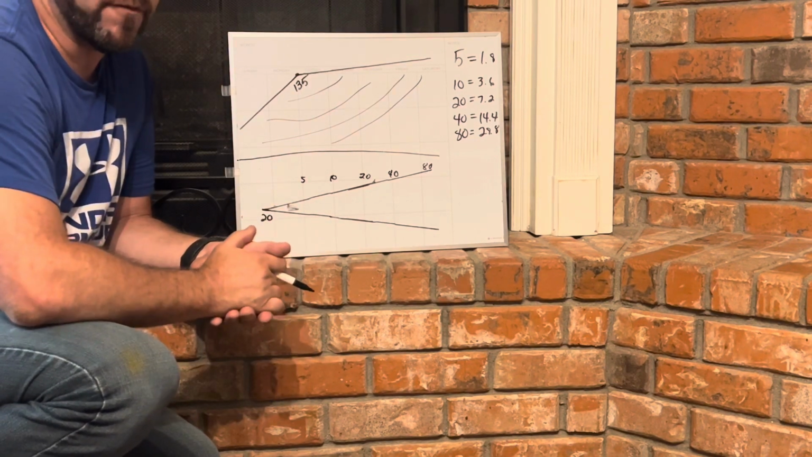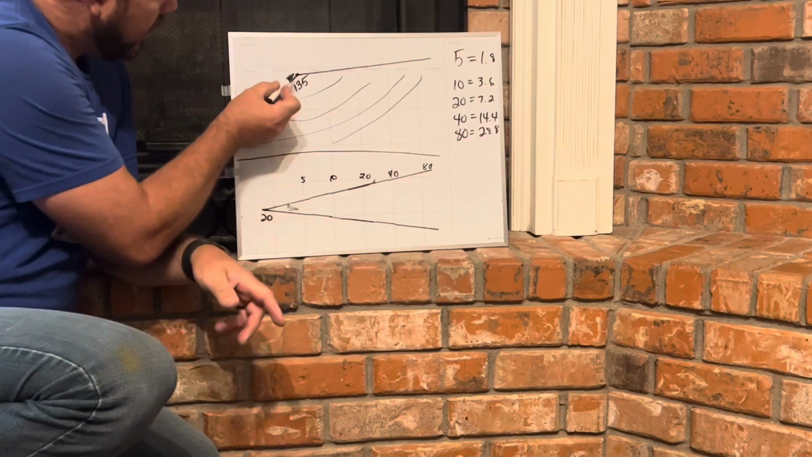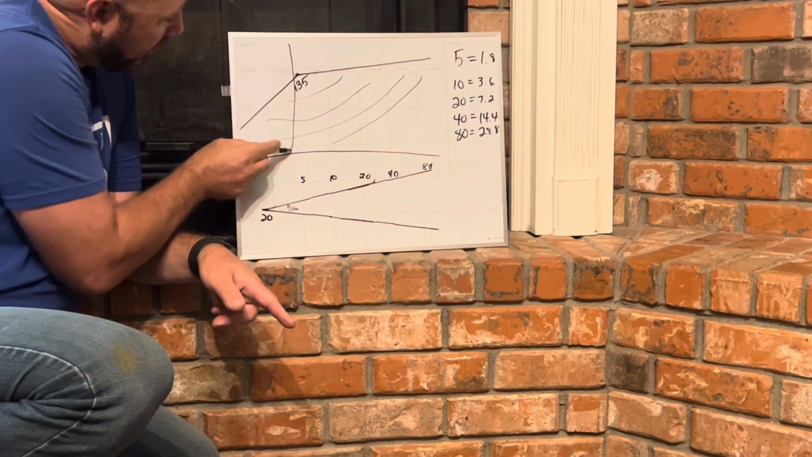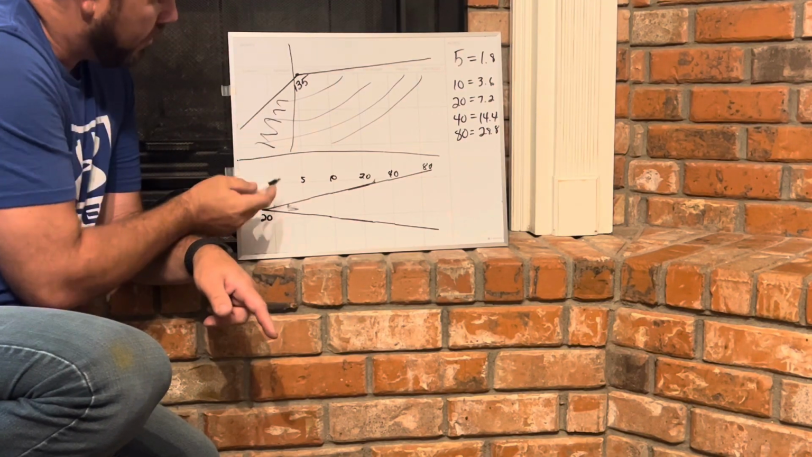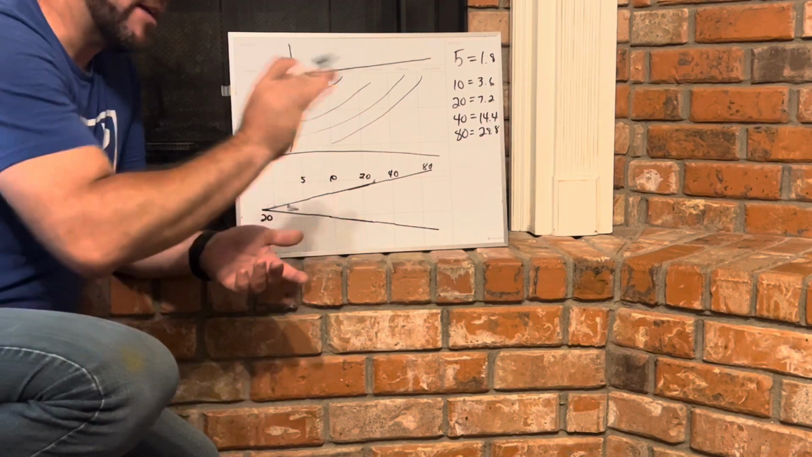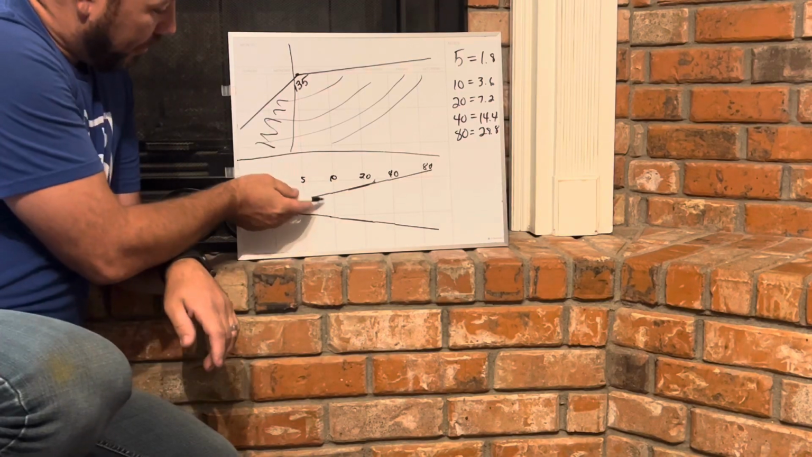If you turn your reverse range off, which is what I like to do in bass fishing a lot of times, all it's doing is taking the fish finder and chopping this portion off. It's still back there, but it's turning it off. So that's something that's pretty nifty to do, but that's not what we're here for today. What we're here for today is to talk about beam width.